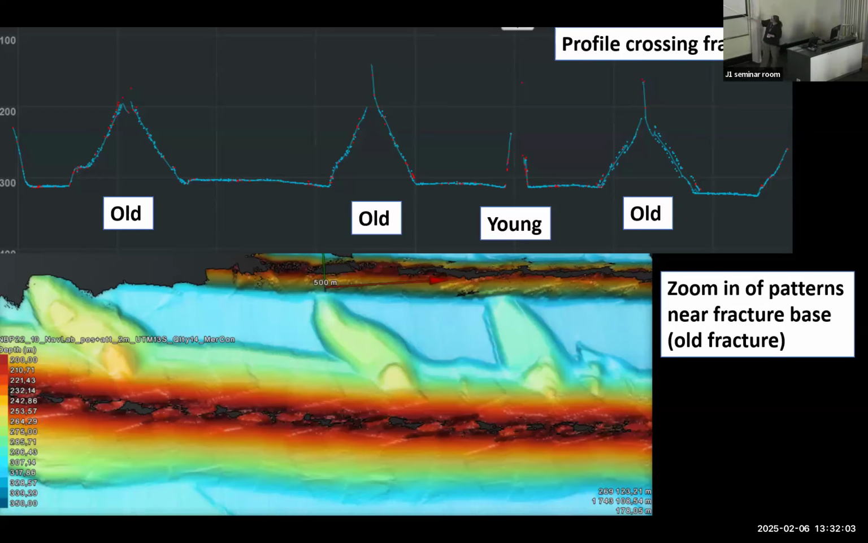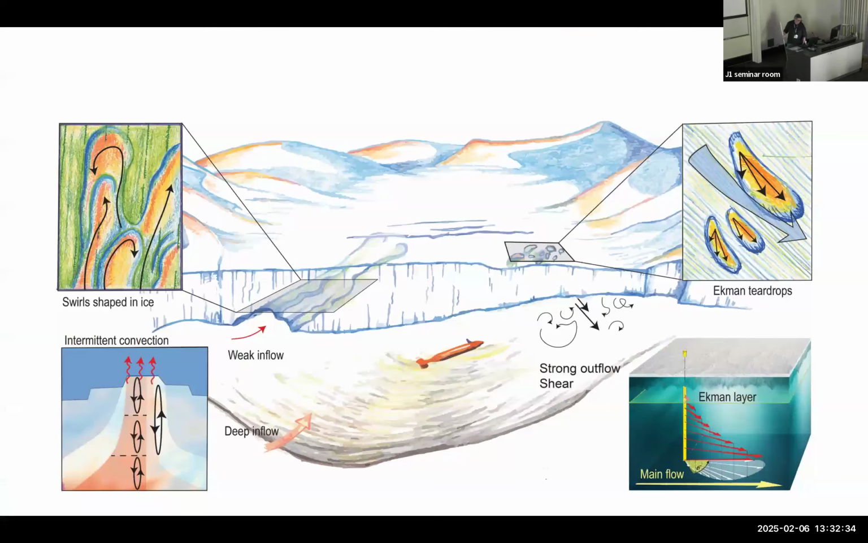And then there are also, in the old fractures, again, some kind of indentations into the ice. We don't know what they are either. I hope maybe we can see them in the lab again. But probably, we are guessing they're formed by outflow here. Maybe if this fracture gets squished together occasionally, maybe they can form these melt patterns.